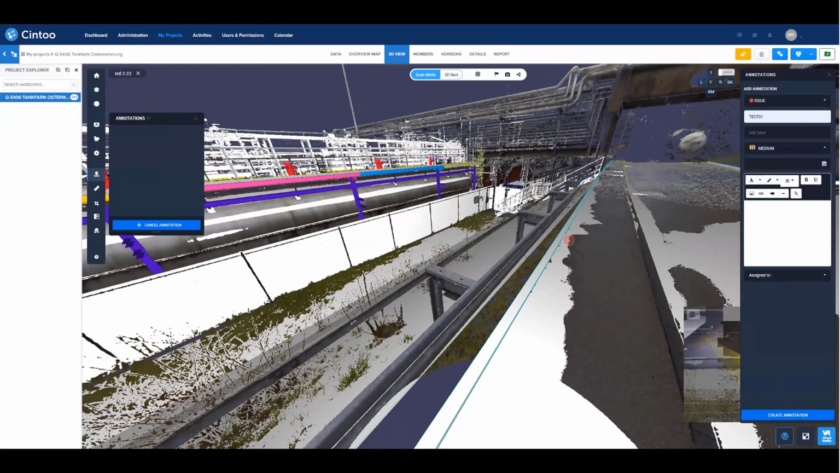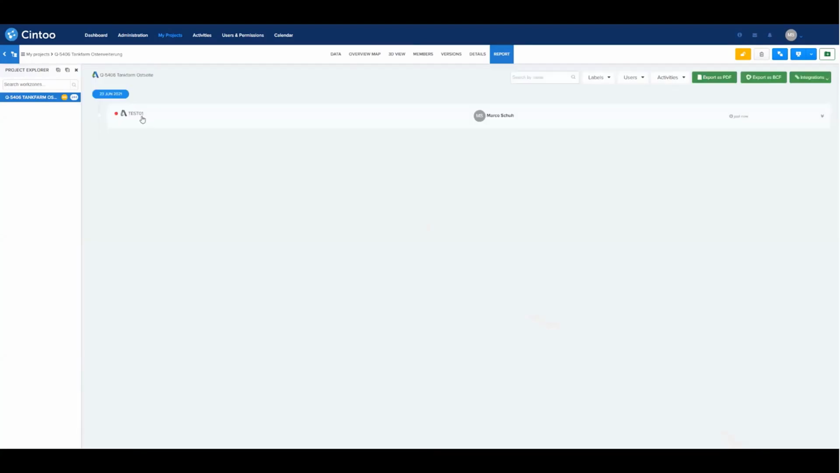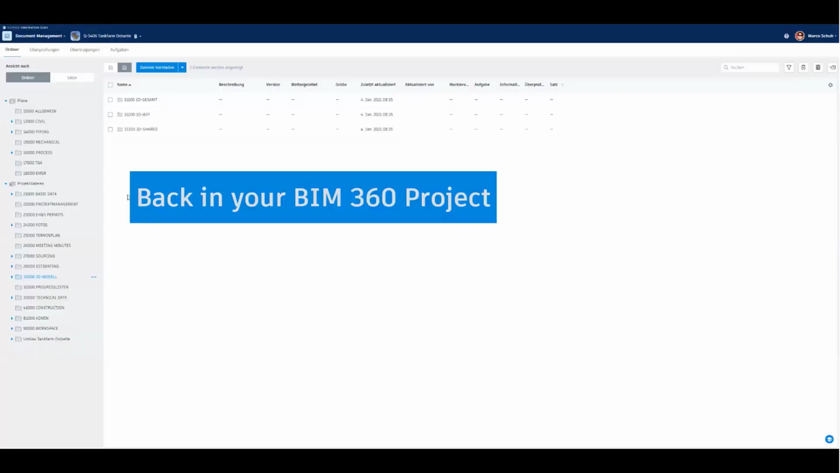give it a name, call it test, it's medium. There's a chance to have a due date in that, and for sure to add another notice. And then you can assign those issues to someone. I just assign it to myself and create this annotation. And from that moment on, it will show the annotation of the issue in our report tab. And again, on the integration tab, I push that annotation to my linked BIM 360 project.